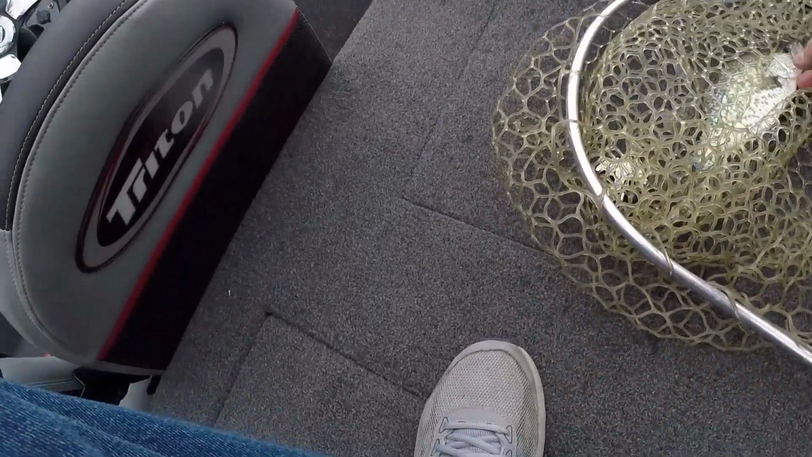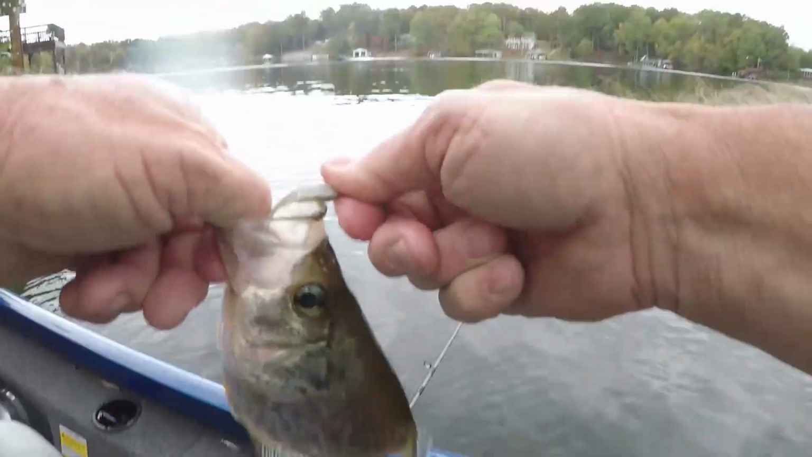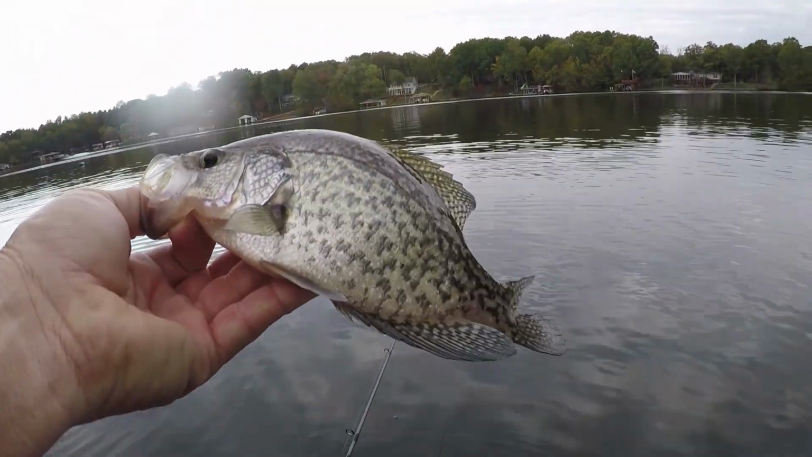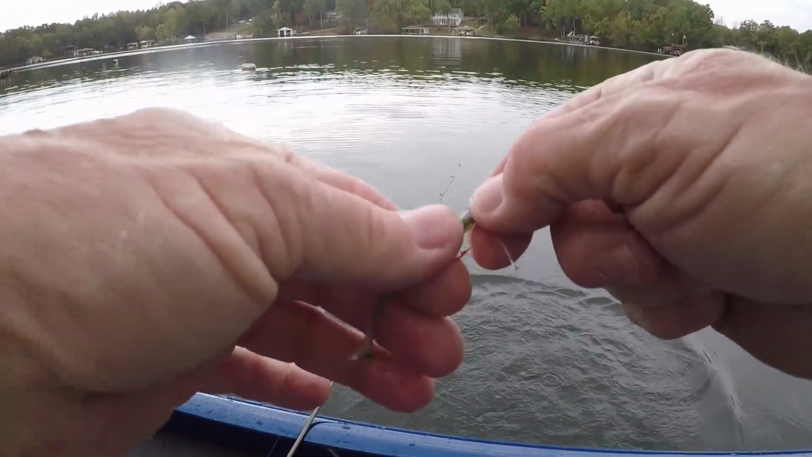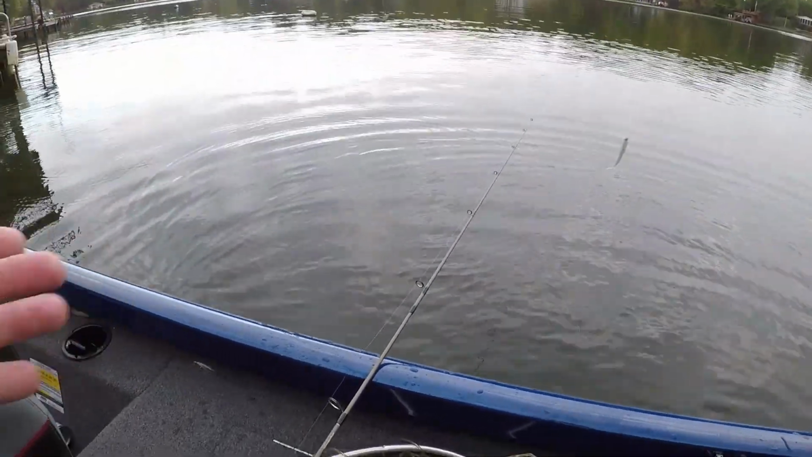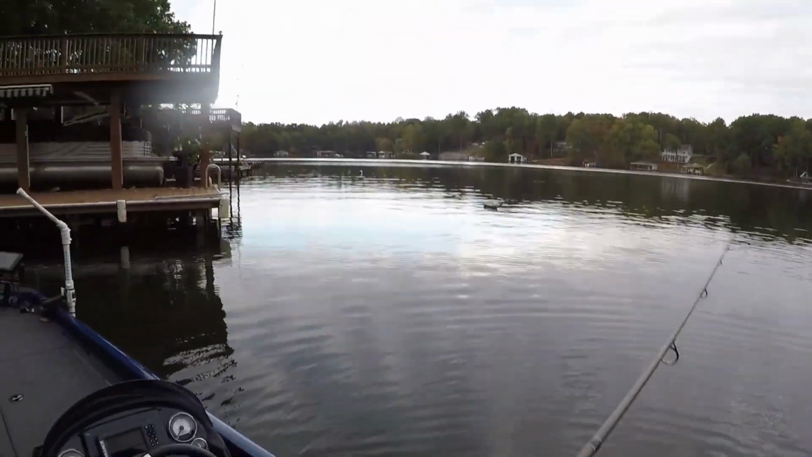Now, this is the biggest school of crappie I have found today. So what I'm probably going to find is they're all about the same size. But you know what? That's the fun size. Alright. He tore my kayak a little bit. I'm going to keep throwing it, guys. These things are not cheap. Now, it's a bad part about the kayaks. They're not cheap.